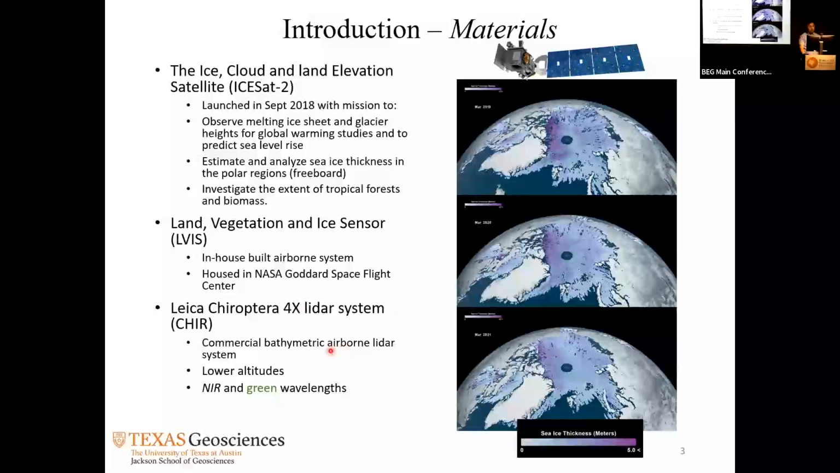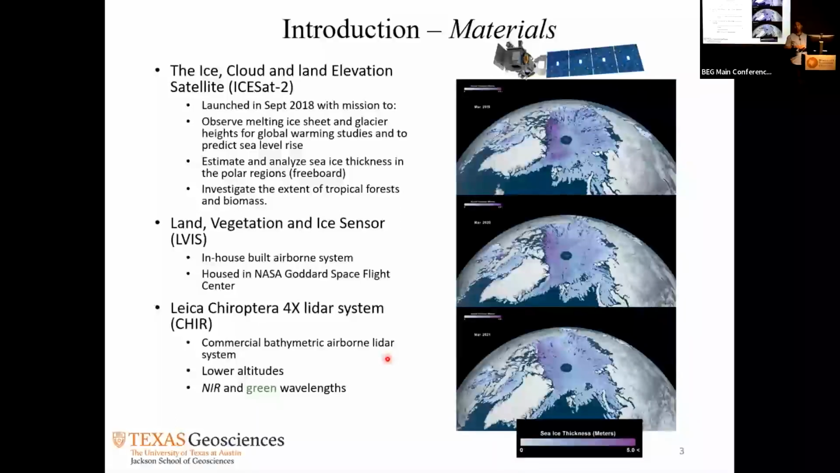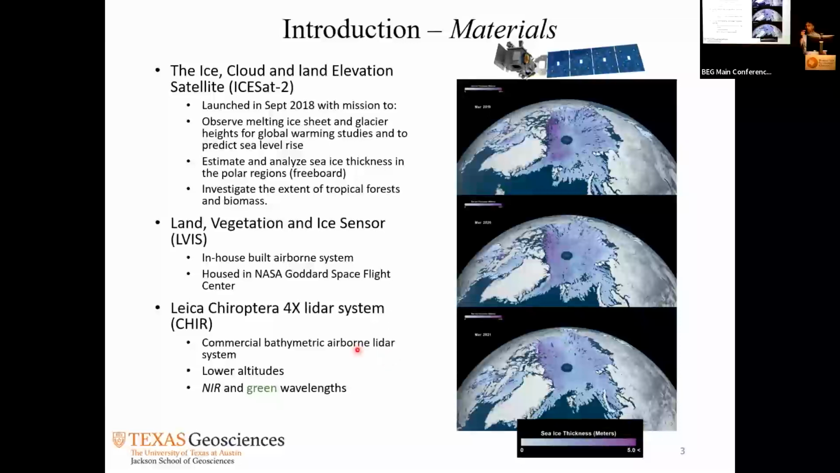This one is the Leica Chiroptera. This is a commercial system we used. It is a topographic bathymetric LiDAR system, and it is meant to be used at lower altitudes, but it is very accurate because we've been using it for 10 years now. This is not the exact system we have here at BEG; this is a newer system compared to ours, but in principle and operation, it's very similar to what we have.